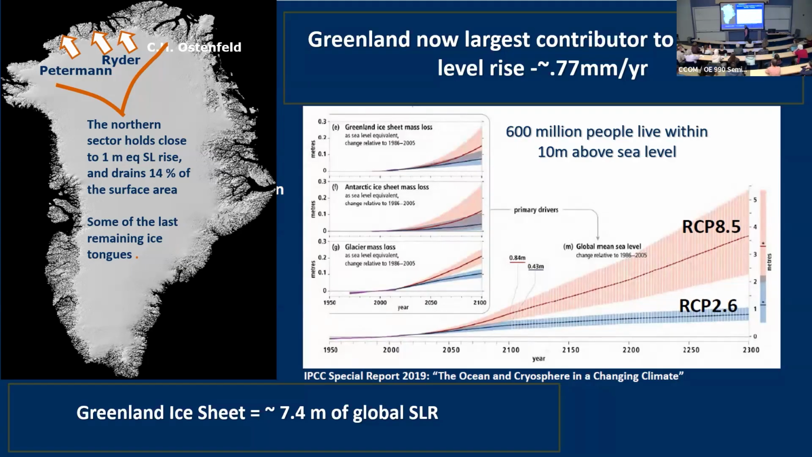If all of the Greenland ice sheet melts, it would mean a 7.4 meter rise in global sea level. That would be more than catastrophic. Right now, the contribution is about 0.77 millimeters per year. We're focusing on the northern part of Greenland because it drains about 14% of the ice sheet. It holds about a 1 meter rise in sea level just from that northern part. But most importantly, crazy things have been happening up there of late.